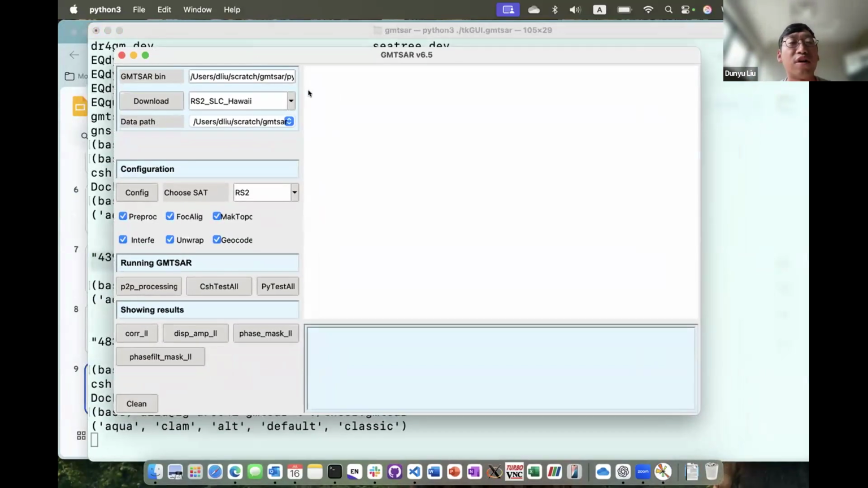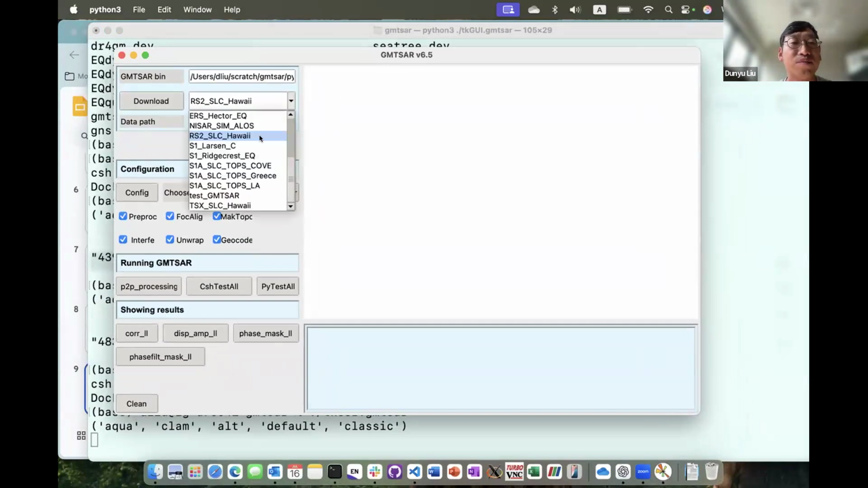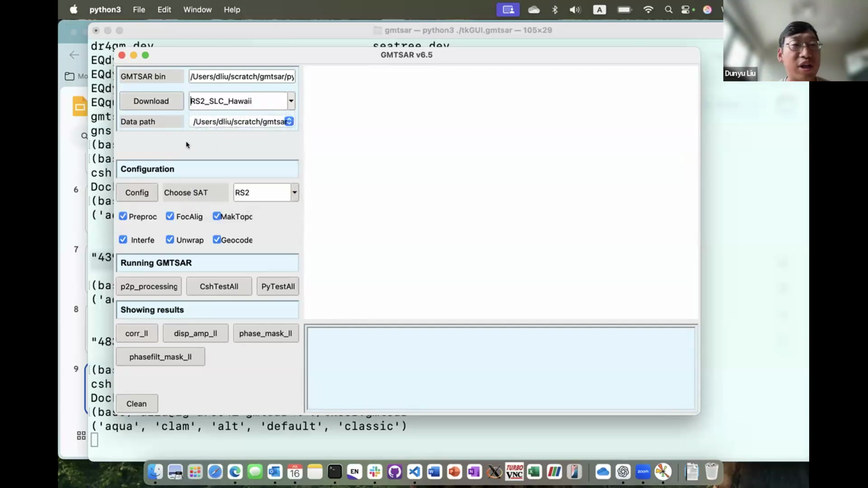There are several functionalities, and currently it's still quite simple, like downloading a sample data set from Topex. For example, here we have a bunch of them. Given the time limit, I'll try to run the RS2 data set. It's an old satellite, but it's really small, and you can run it quickly.